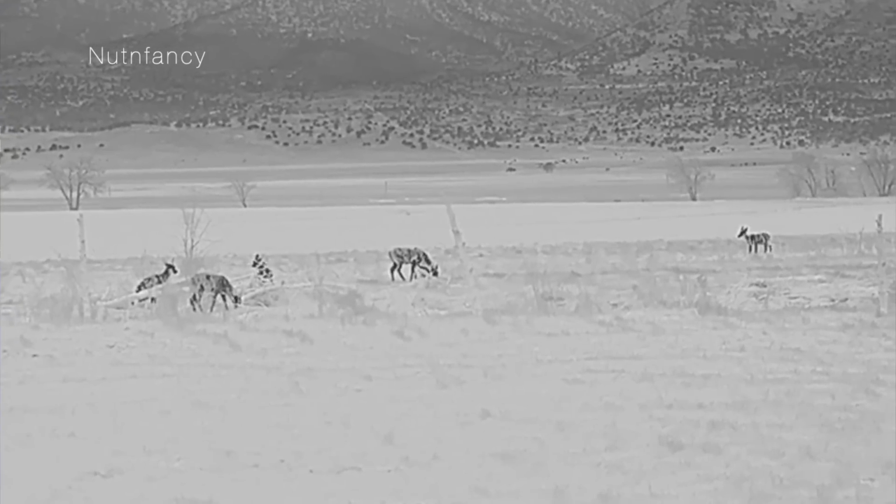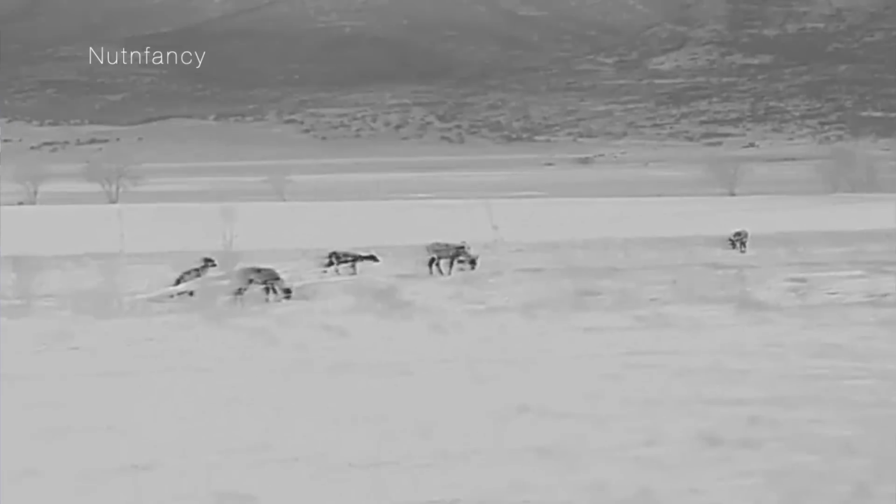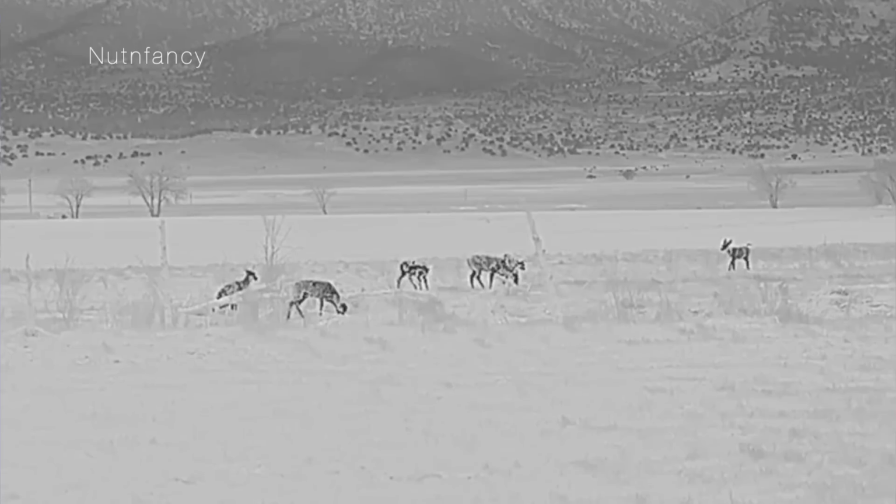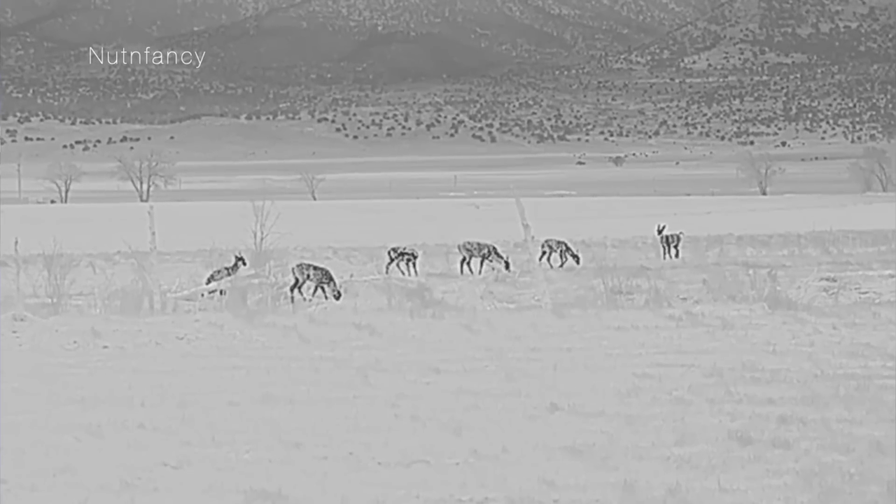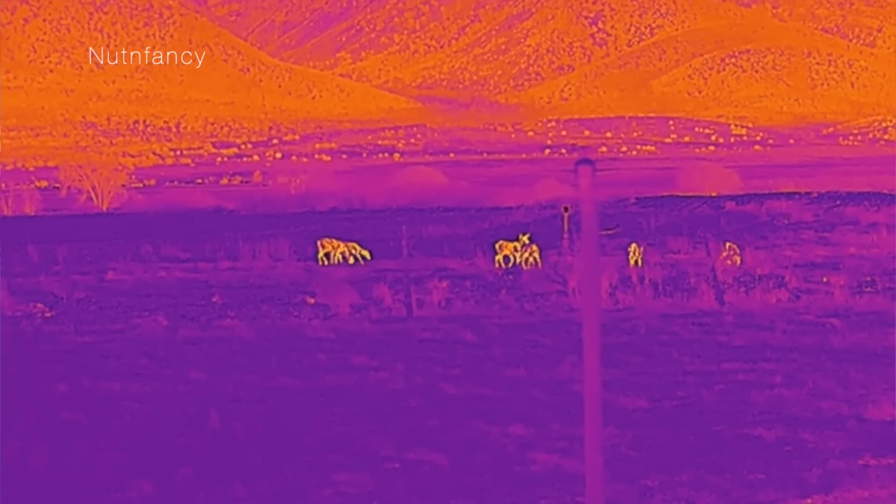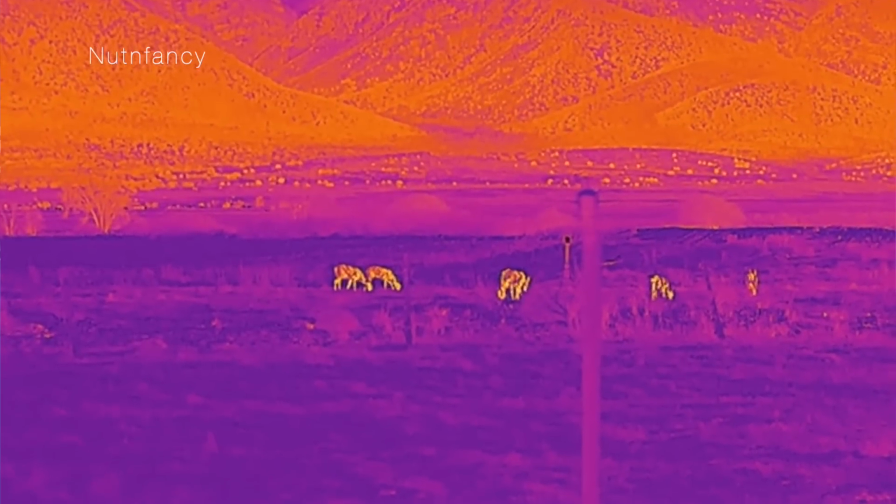You'll see me cycling through the palettes in the testing video, and in one situation black hot makes better sense. In another situation, fusion is the way to go. If I had to stick to one 100% of the time, I would probably go fusion with the Sidewinder.